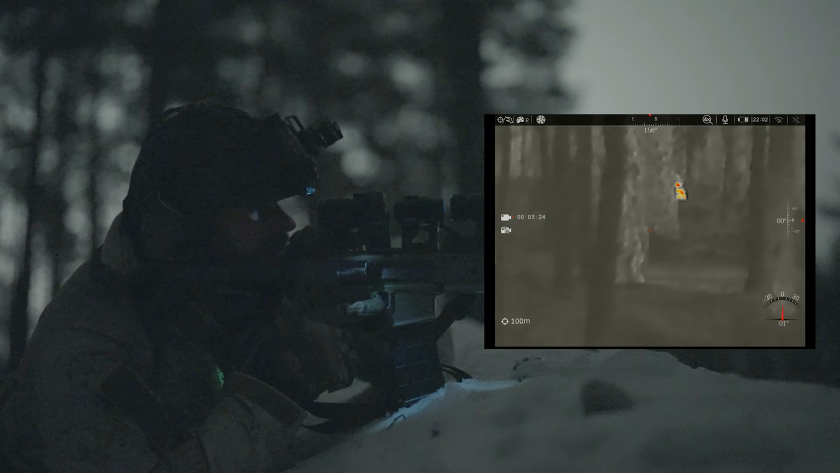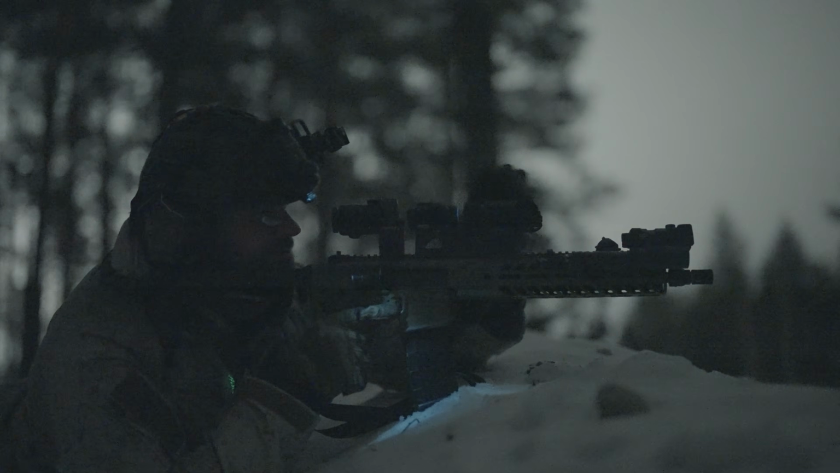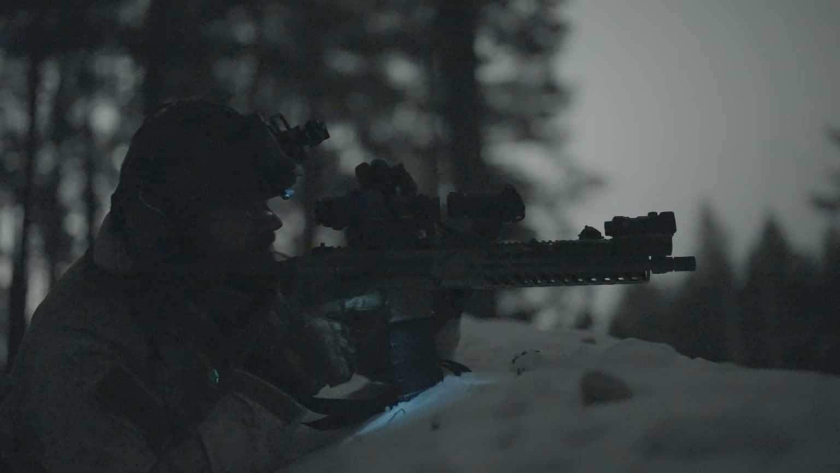I was thinking that I have at least like 100 meters left to be spotted. When it's on your helmet, the field of view is a lot better. Once you transfer it to a rifle, it kind of narrows it down.